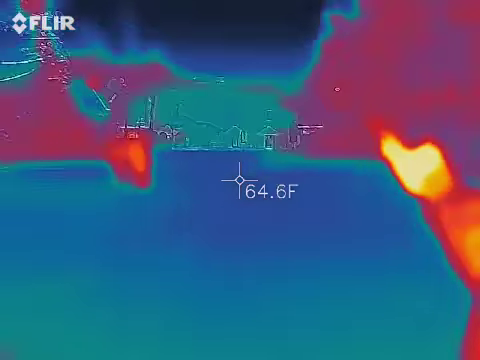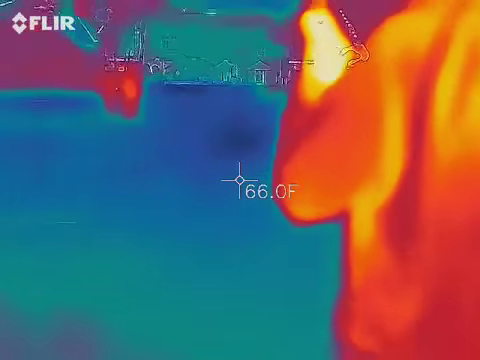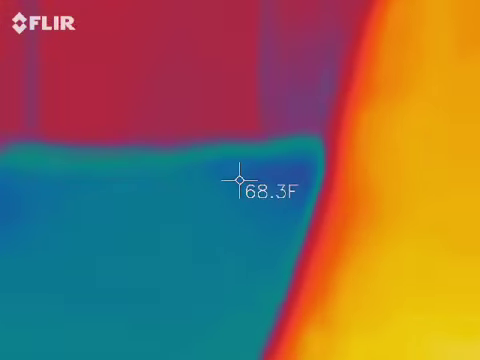I don't know what I'm doing. Oh, wait, look at that black there. That's just the floor because it's cold. The wall that we saw was just because it was cold. Look at the floor.